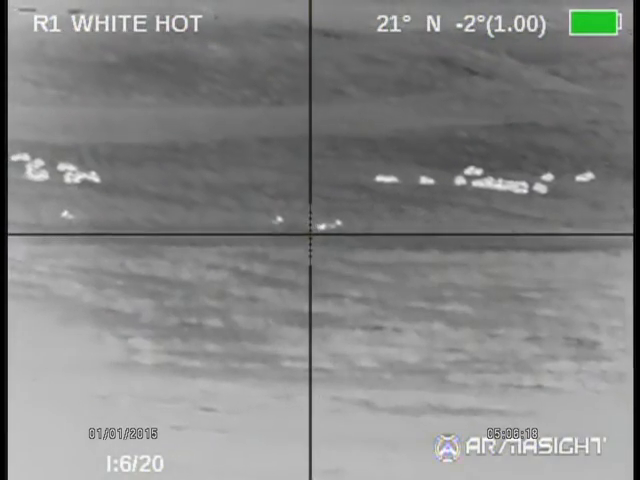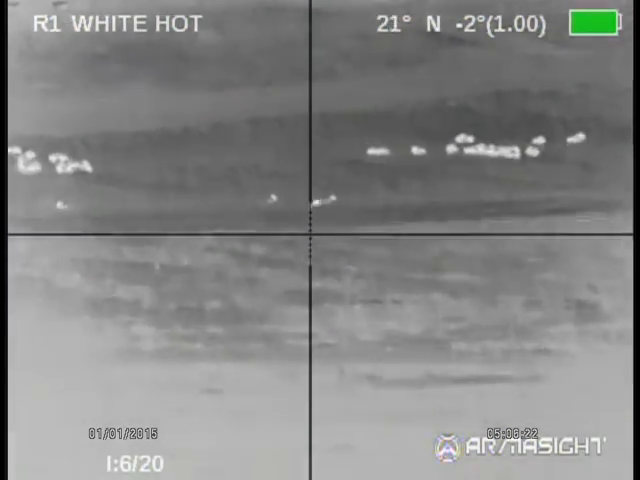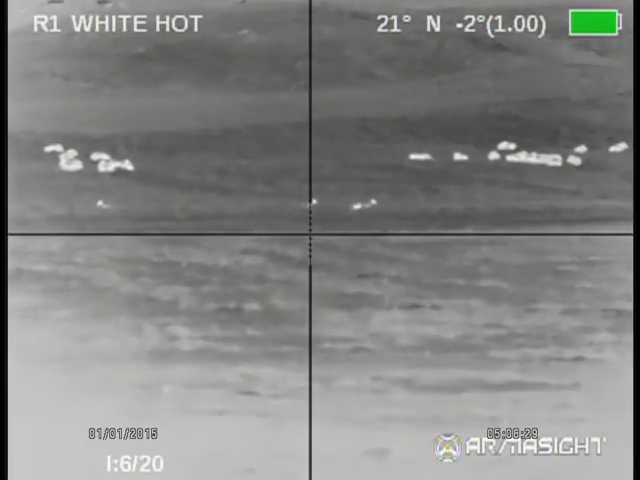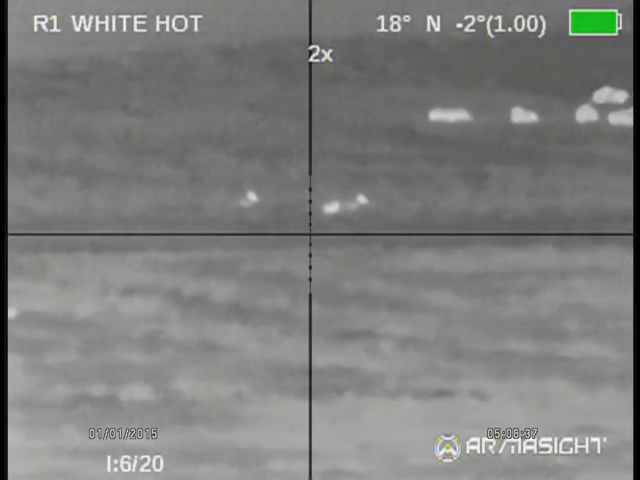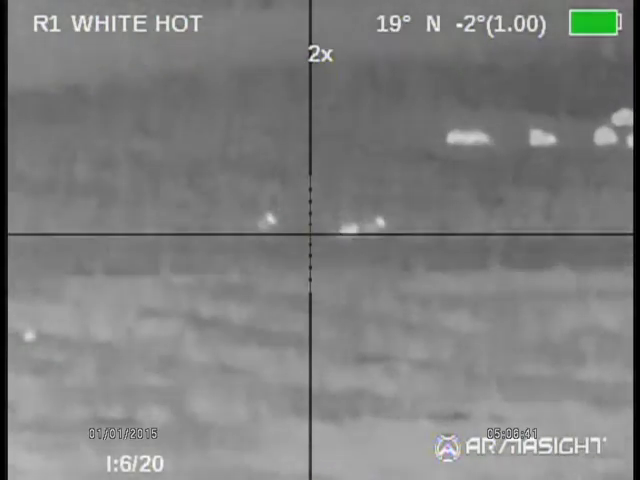Got some antelope. I know those are antelope because I saw them during the daylight. I couldn't tell you that those were antelope now. I could tell you it's a deer or an antelope, one of the two. If you get a little bit of digital zoom within the unit, you can definitely see it's not my primary target of a coyote.